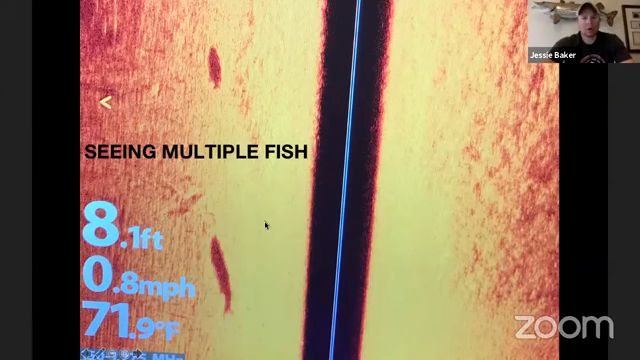Now, the one below, it's probably my contrast that's a little too high here. My screen's really bleached out. I have a hard time seeing this fish down here as far as the highlighted piece itself, but I can see that there's a shadow. There's obviously a fish in the area.